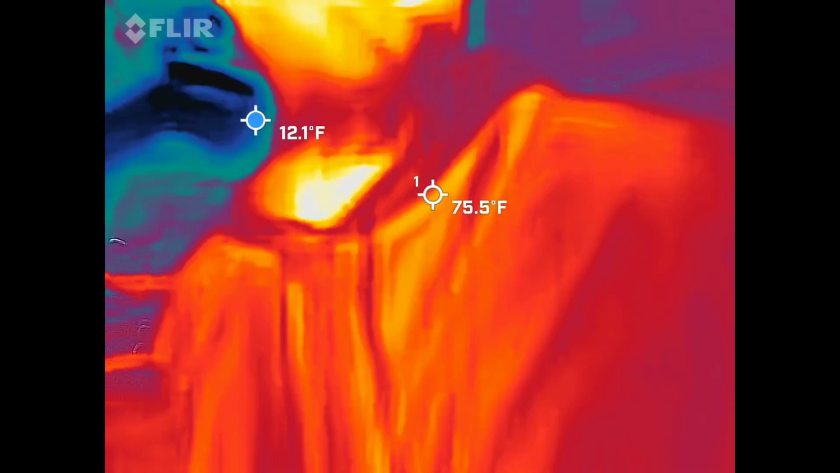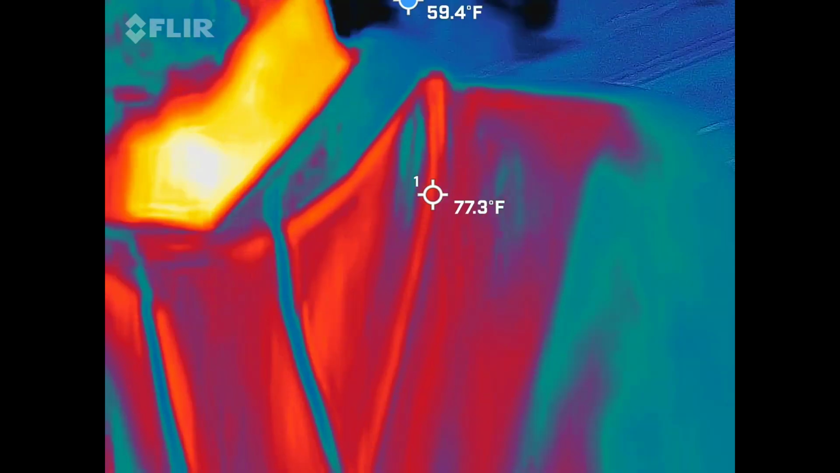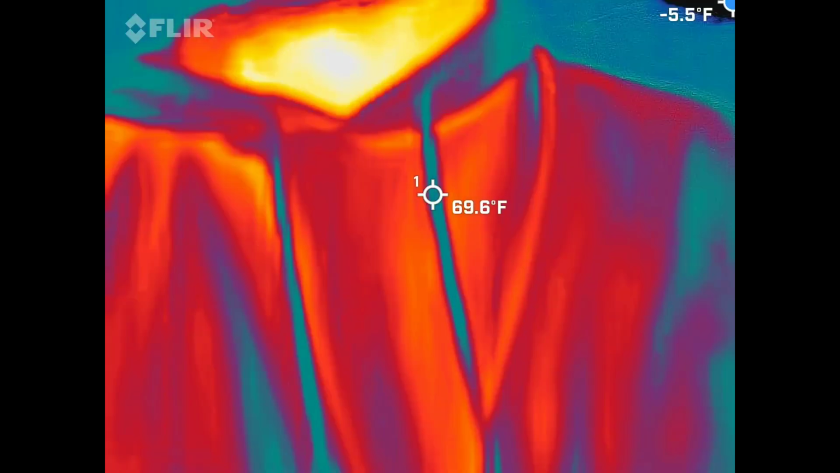So with this being a FLIR on the end of a cell phone, this is what firemen would use to actually go help save people. So it's just a quick attachment for a cell phone. This is not an app you guys can go home and download, just so you know. But you guys should be able to see me in there, red, orange, and yellow guy.